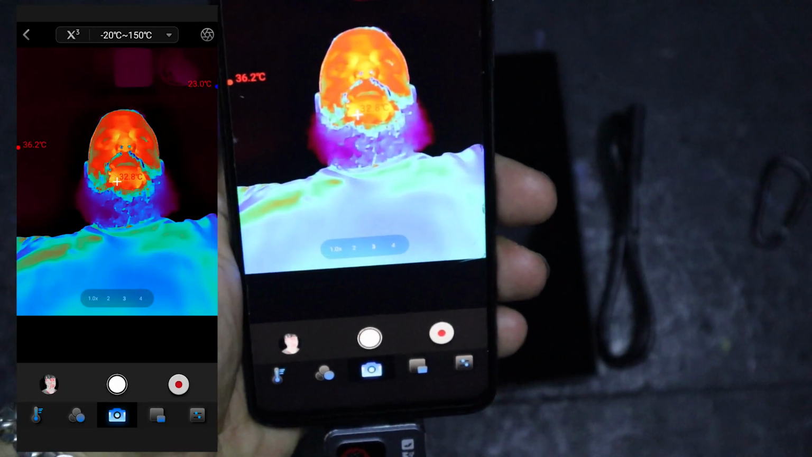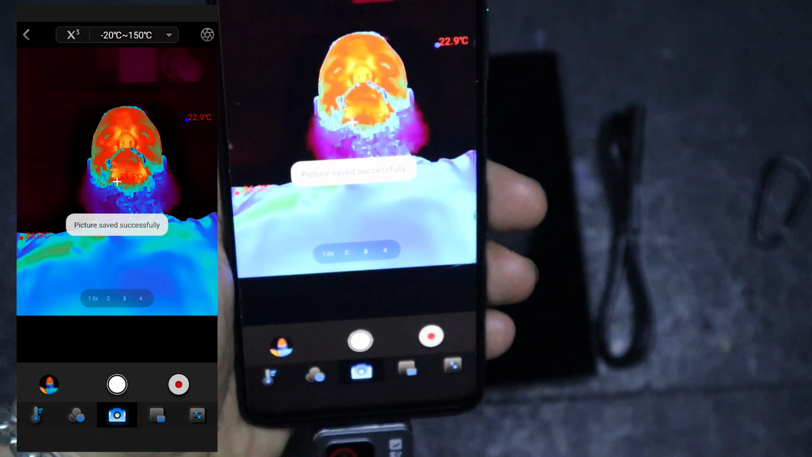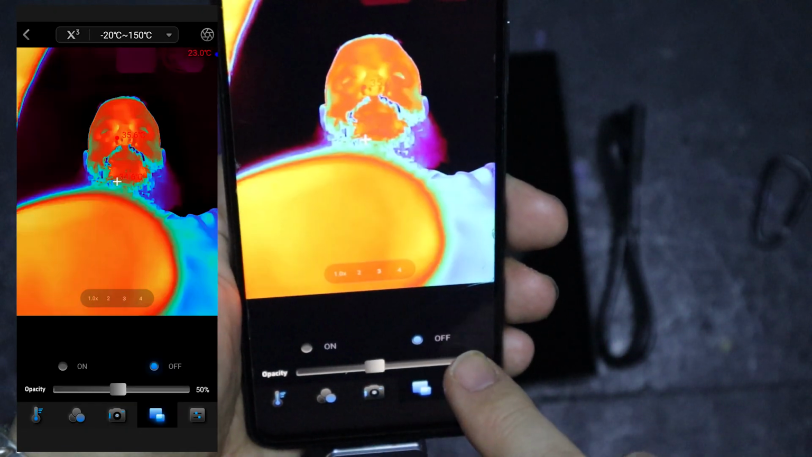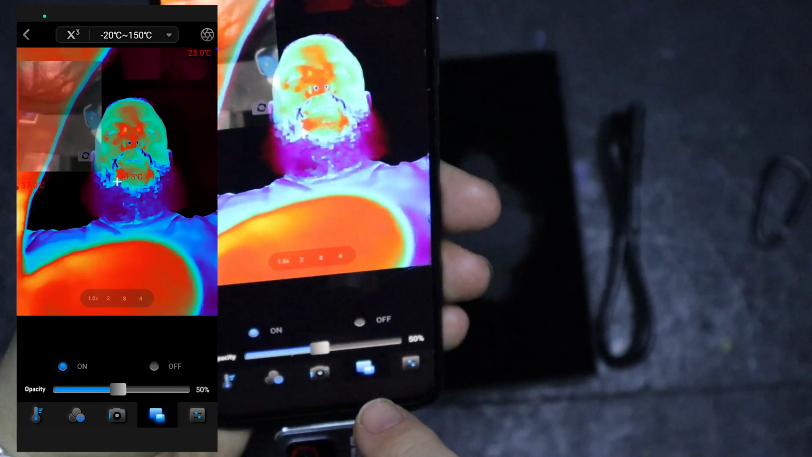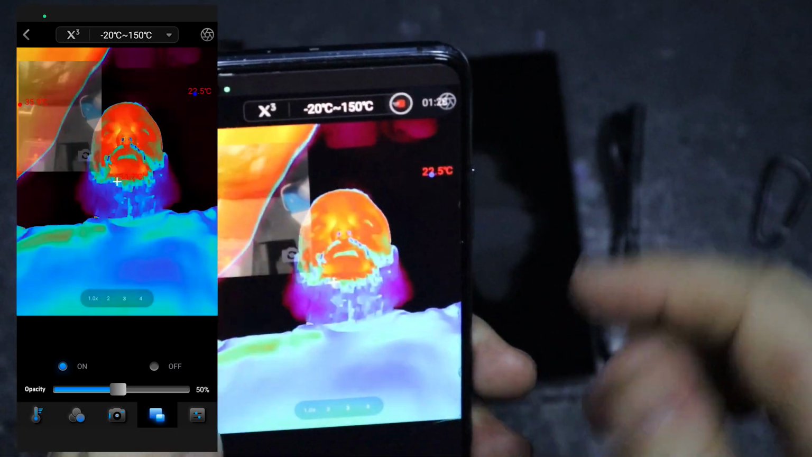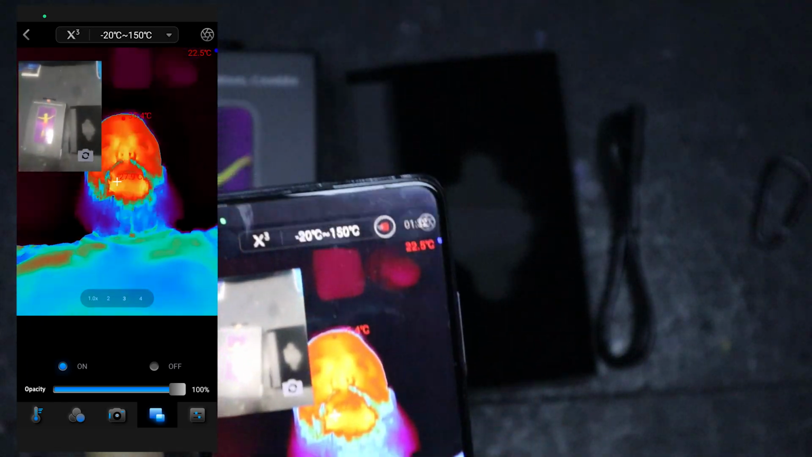Then we can go onto camera. We can either record or we can take photos. So picture saved. Now what is this? Oh, opacity. On. Oh wow, that's cool as hell. So we can actually see through my camera, which is actually broken at the moment, so it's not going to be a good quality picture, but you can actually see my desk.